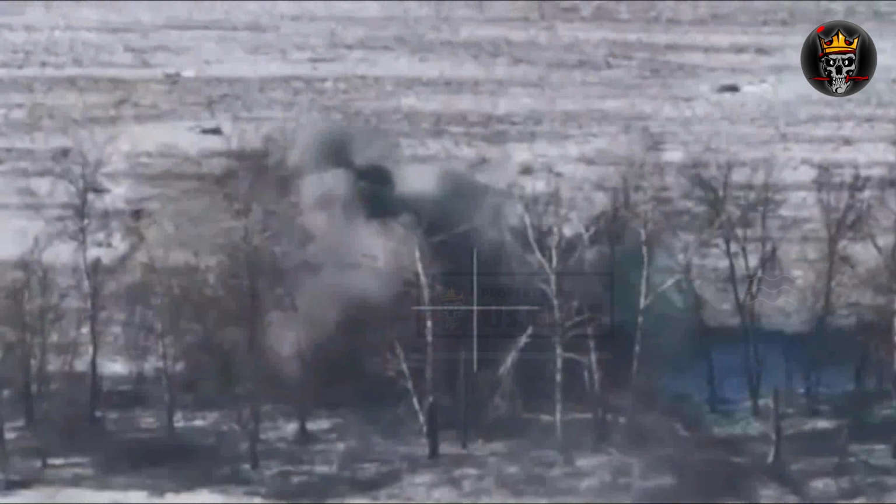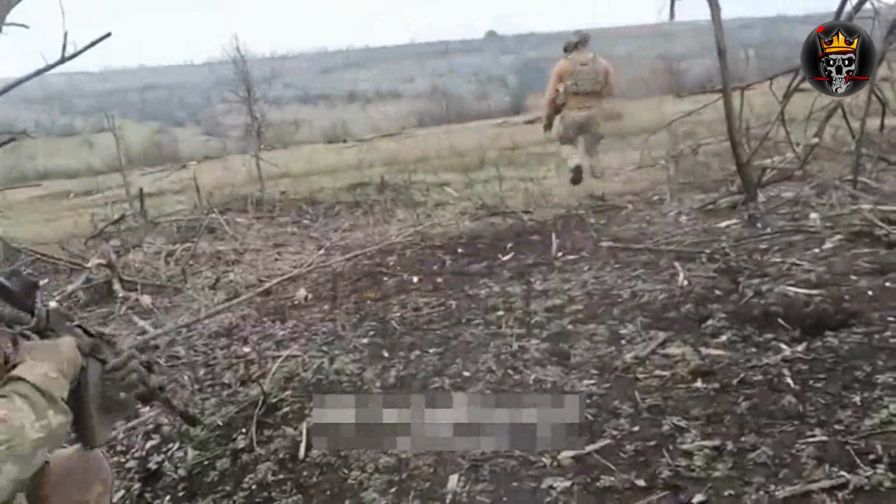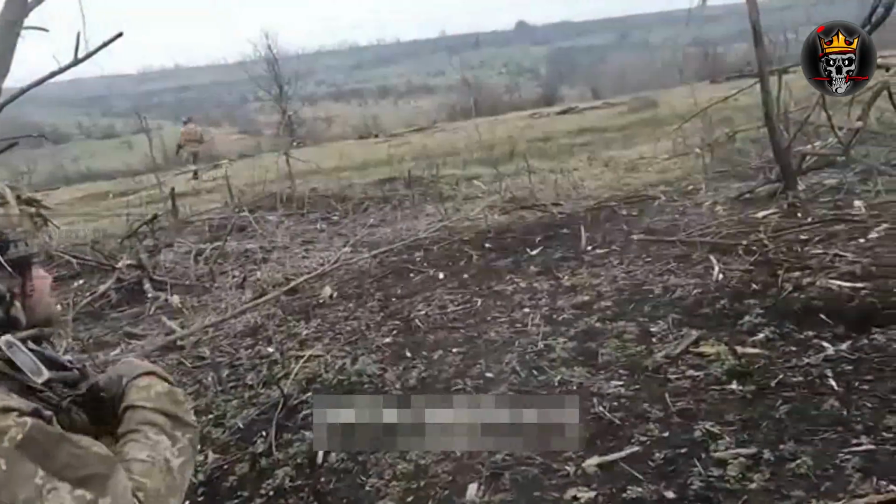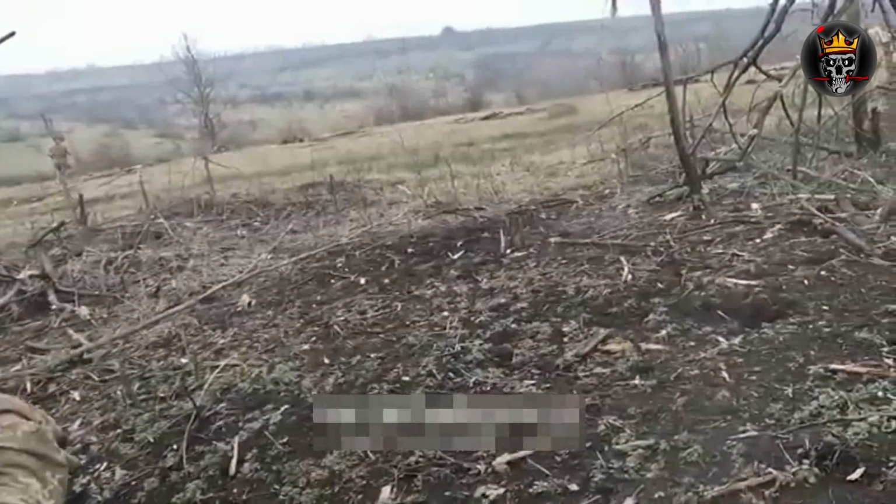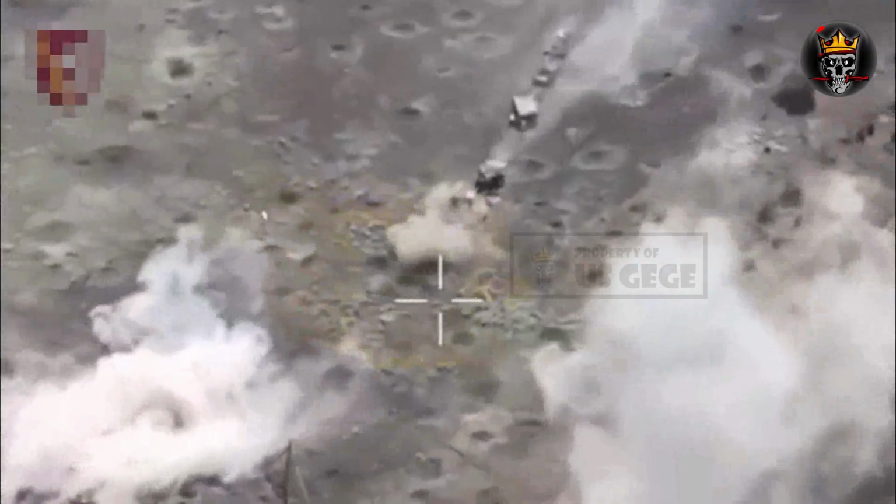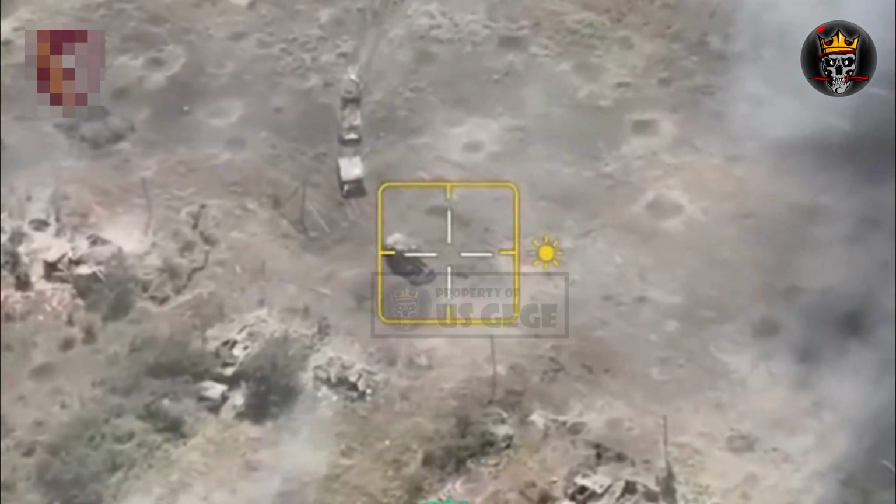The Vainka-Zvanivka line is the gateway to Siversk, and breaching it would allow Russian forces to pressure Ukrainian defenders, paving the way for deeper advances. However, previous mechanized assaults in the Siversk direction were disastrous, costing Russians an entire army of tanks and vehicles.